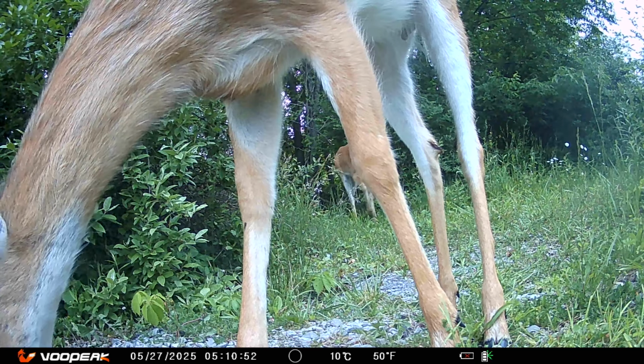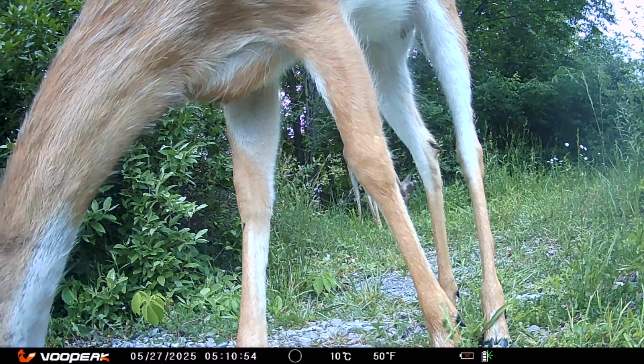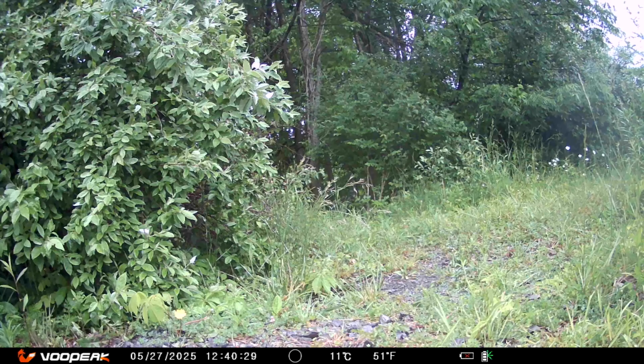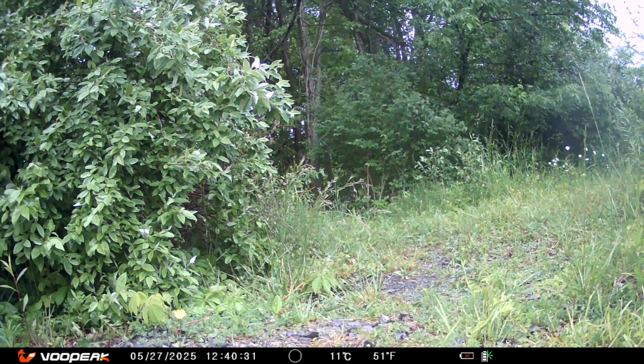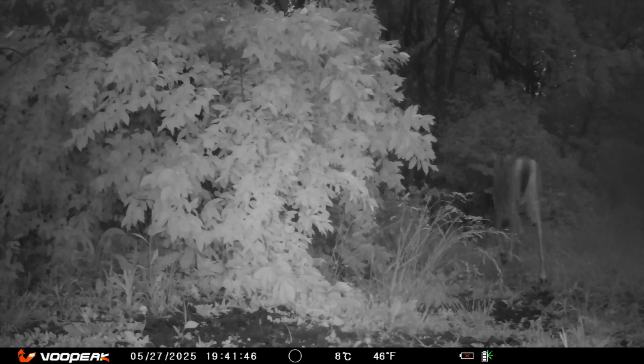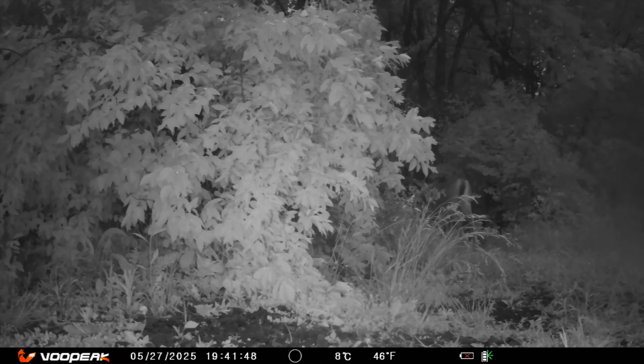Smelling around and checking things out. A casual, slow day. Taking your time. Raccoon's looking a little wet. Time for the deer to make its way back.